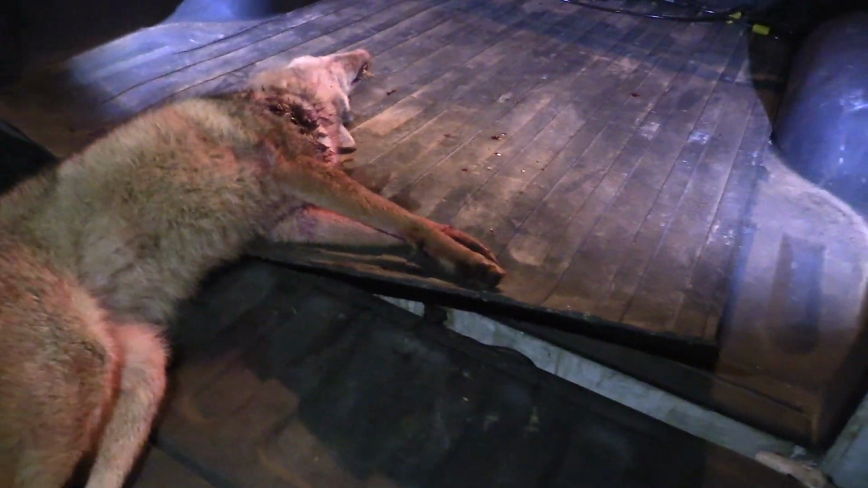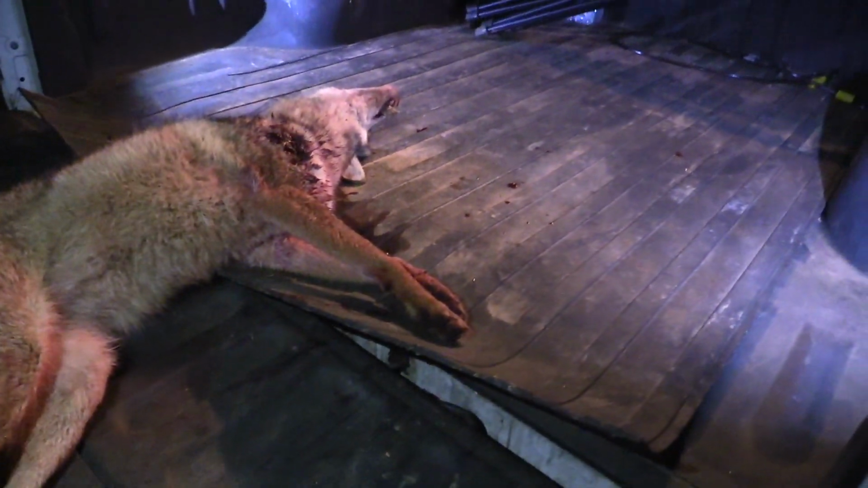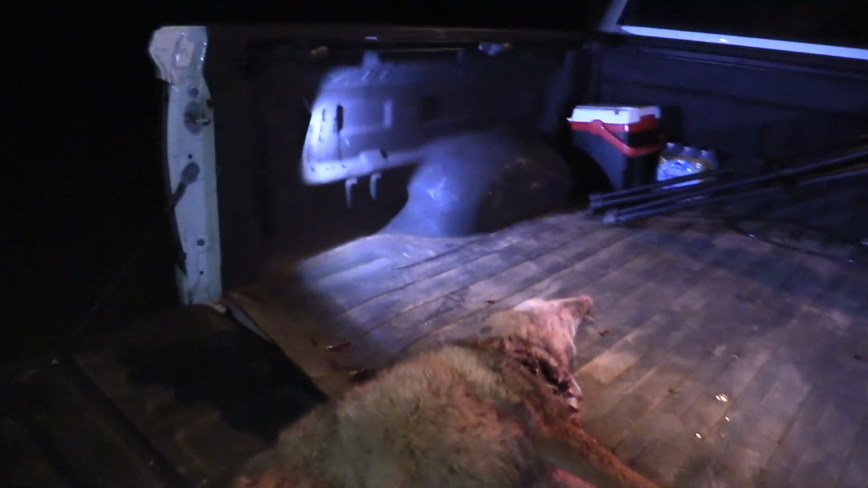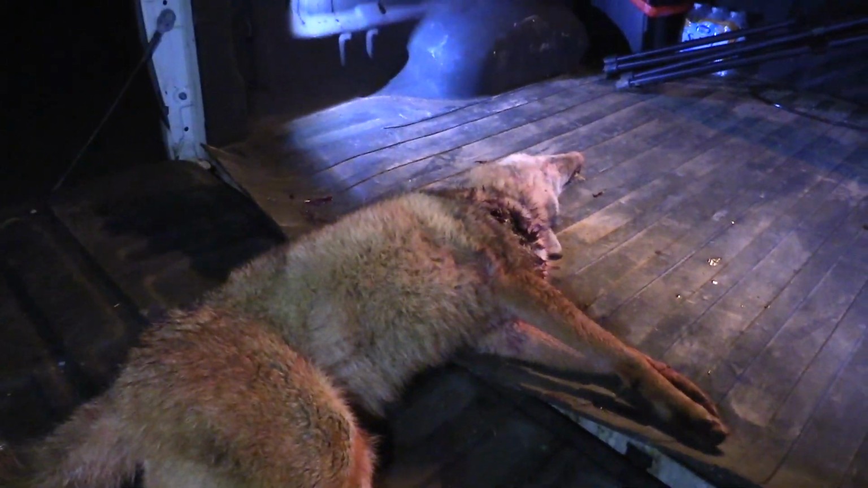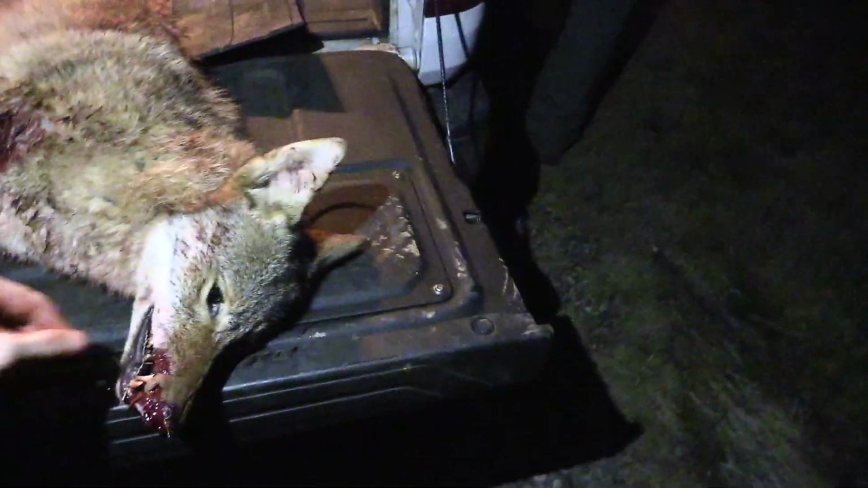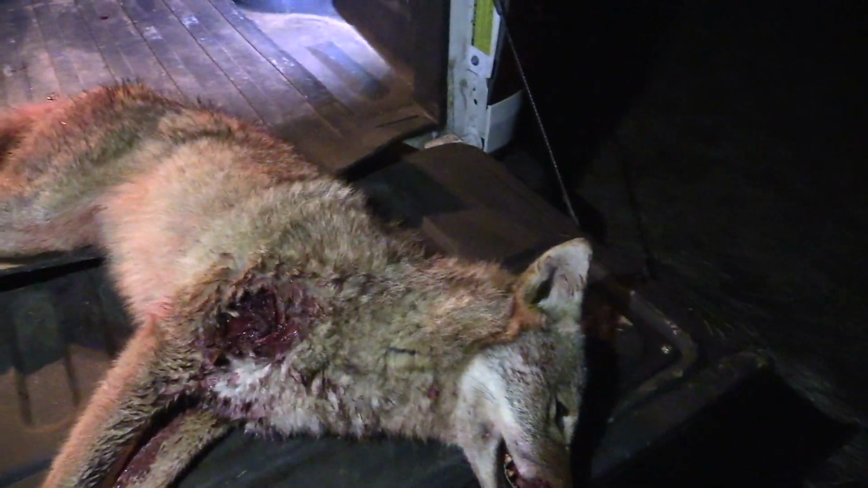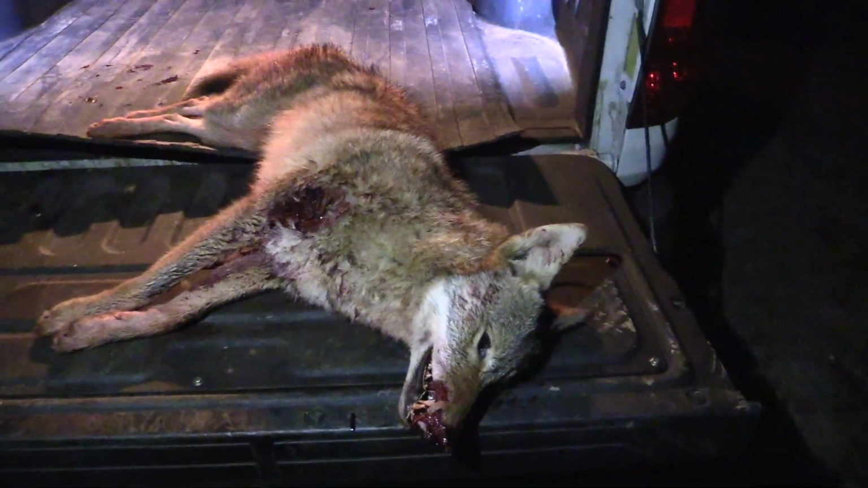And I actually had to go down and put a secondary shot on her. She was in some real thick stuff and I couldn't get a good shot, so walking up on her, she was still alive. Had to put another shot on her to kill her. But man, it's incredible the will that these animals have to live. I mean, this is a young dog. She is not old by any means. That dog was born last spring, no doubt. Just unbelievable.